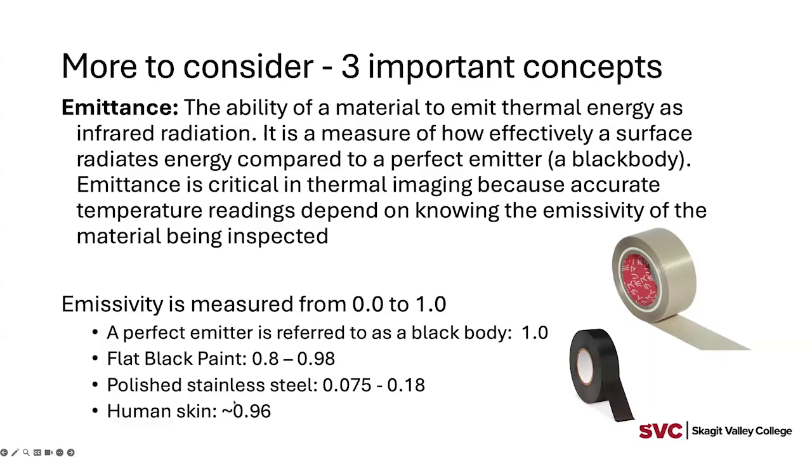Something that we see a lot in the marine field, of course, is stainless steel. If you look at the numbers there, you can see it's a very, very low number. In fact, all types of metals, and the shinier the metal, the worse it gets, are very, very poor and have very, very low emissivity numbers. This matters because, to someone who is not aware of that, things can look abnormally cold when they look at a particular image on the screen.